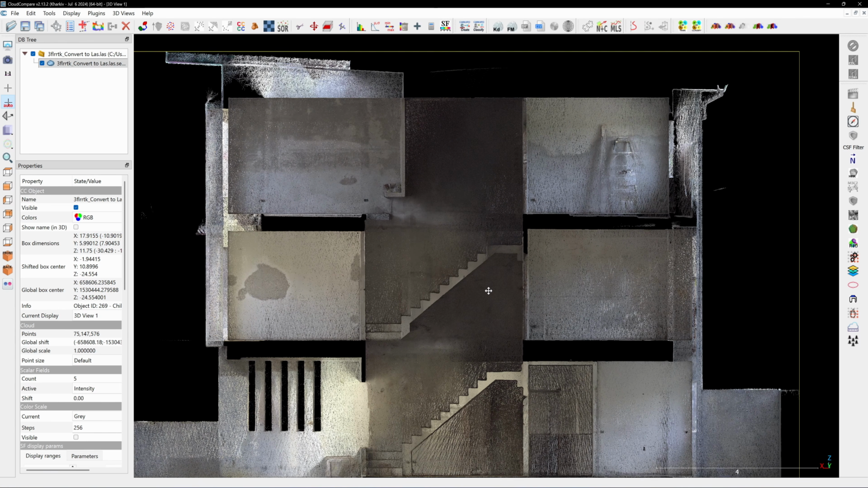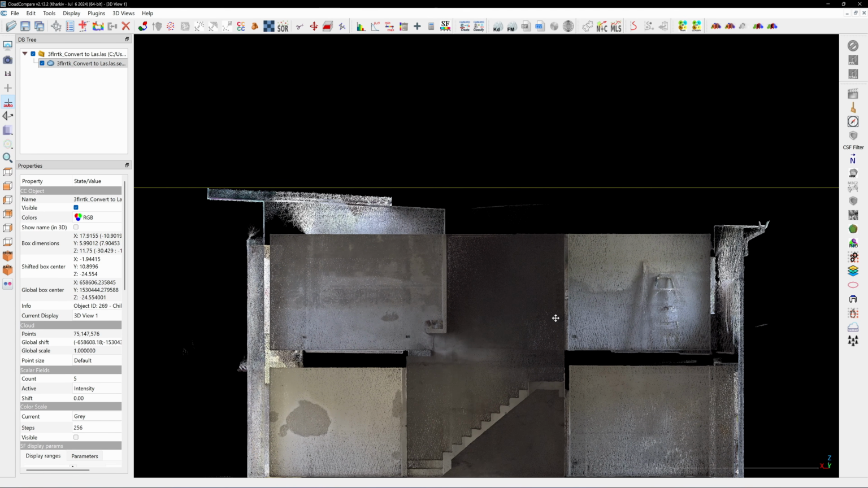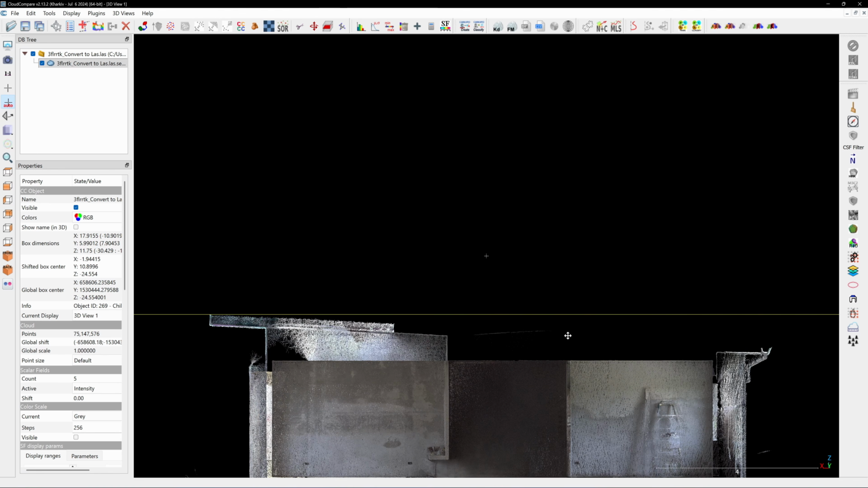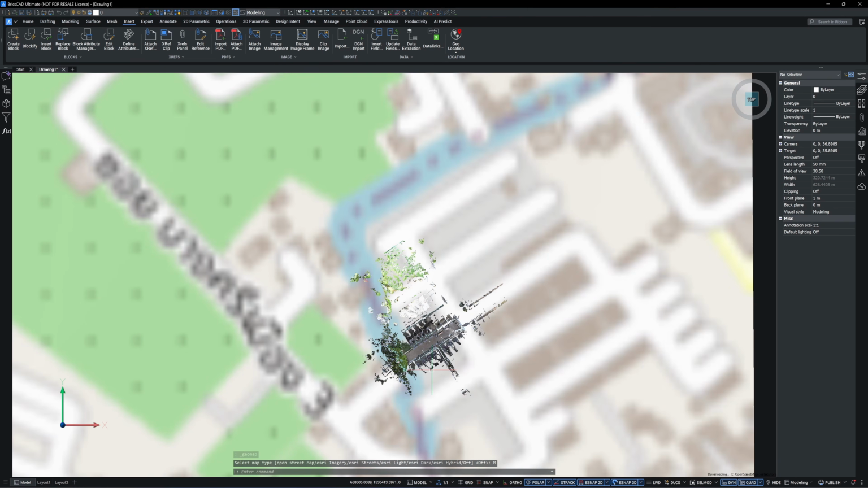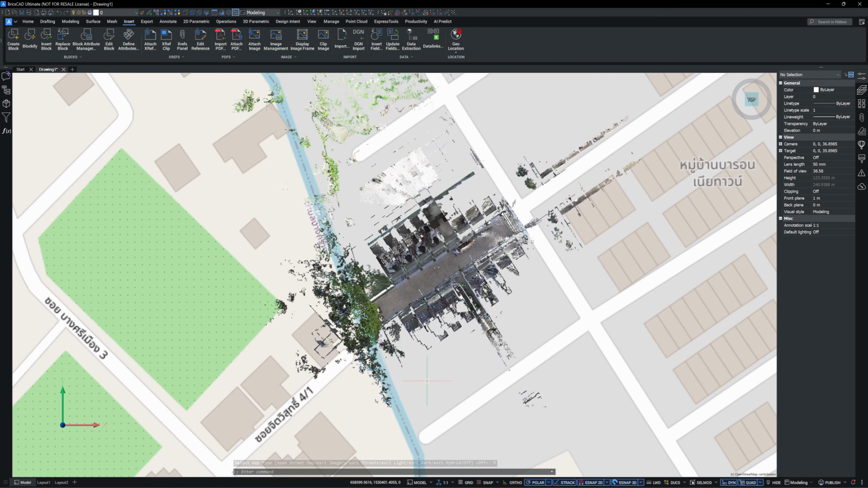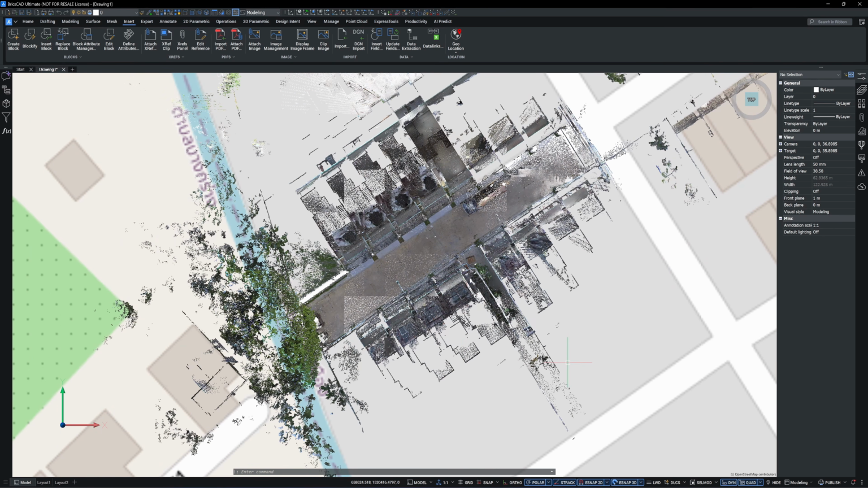After inspection, the scan data comes out just as good as a SLAM loop scan with consistent floor-to-floor leveling. When I drop the scan data into BricsCAD and turn on the street map, the alignment matches perfectly. This is how you achieve an interior scan with georeference, and it's essential for architectural design.